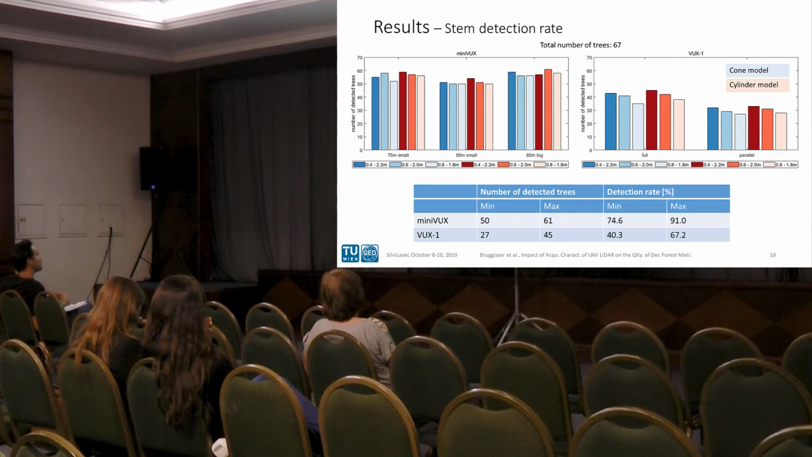On the very left we have, for example, the miniVUX dataset flown 75 meters above ground along the small pentagrams. On the right for the VUX-1, we have on the left the full dataset, and on the right only the parallel subset. Within each group, we have results for fitting cone models in bluish colors, and for fitting cylinder models in reddish colors.